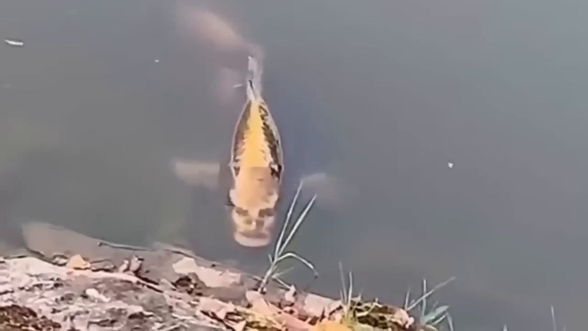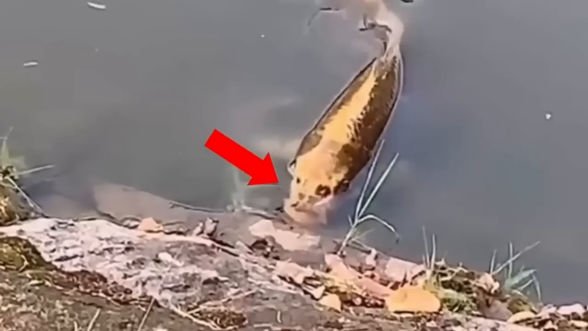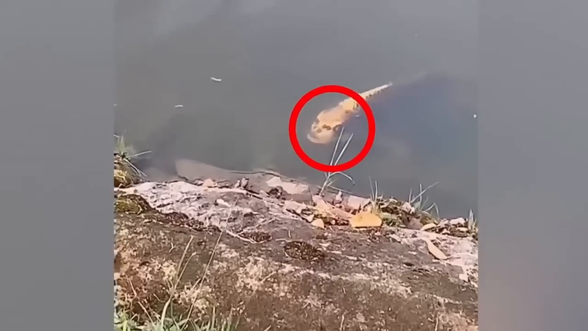This clip went viral in November 2019, and people were weirded out by its existence. Some claimed it was a carp with a human-like face. Also, this video is not fake, but it might be possible that it is just a carp, and the certain camera angle and its scales have made it appear like that.